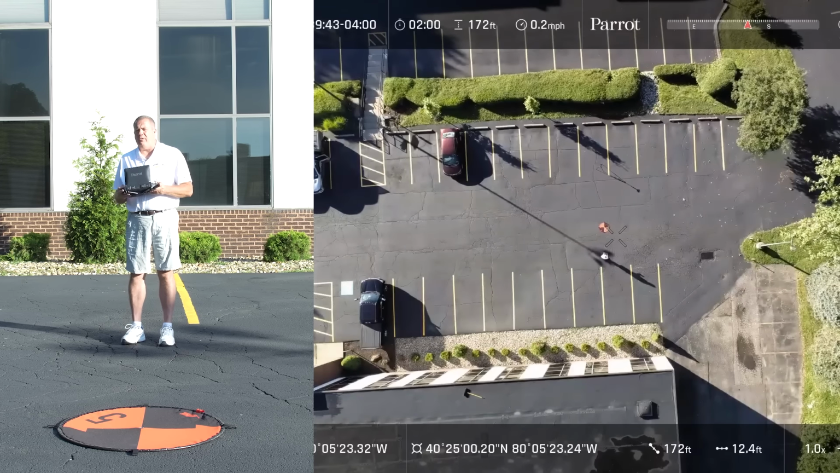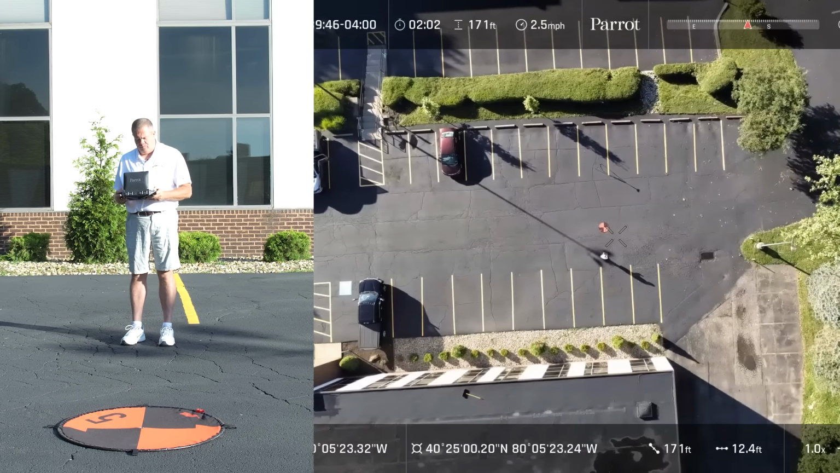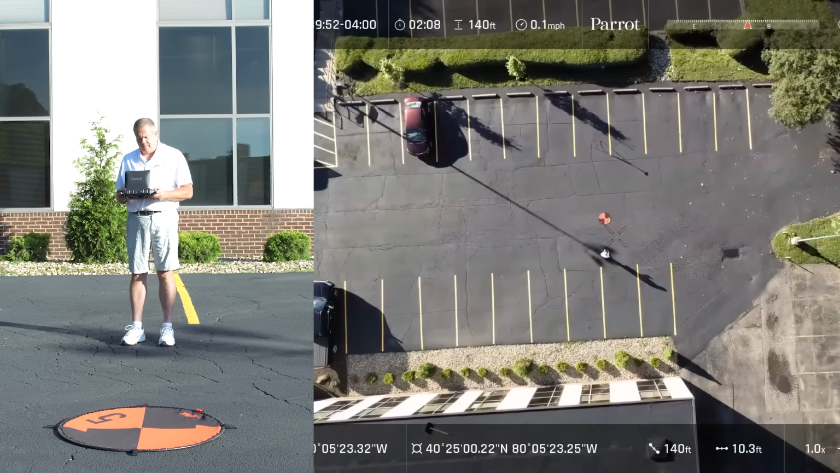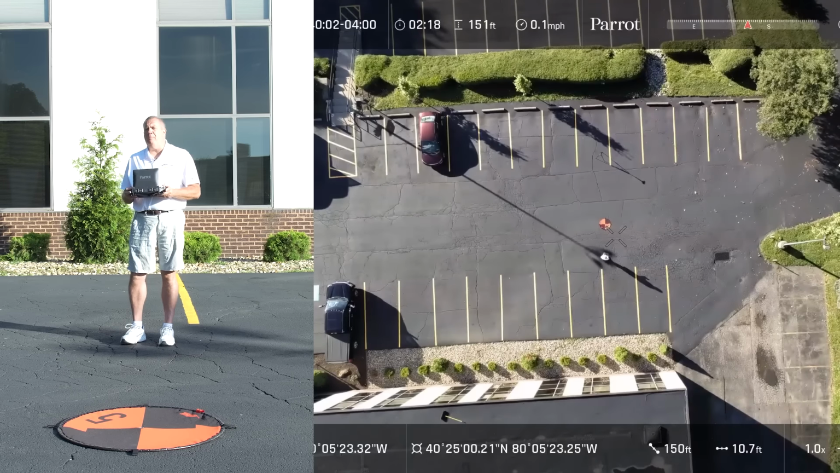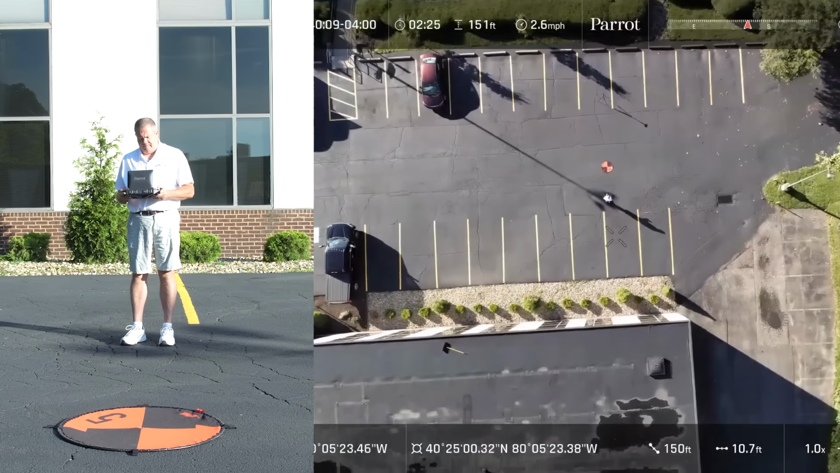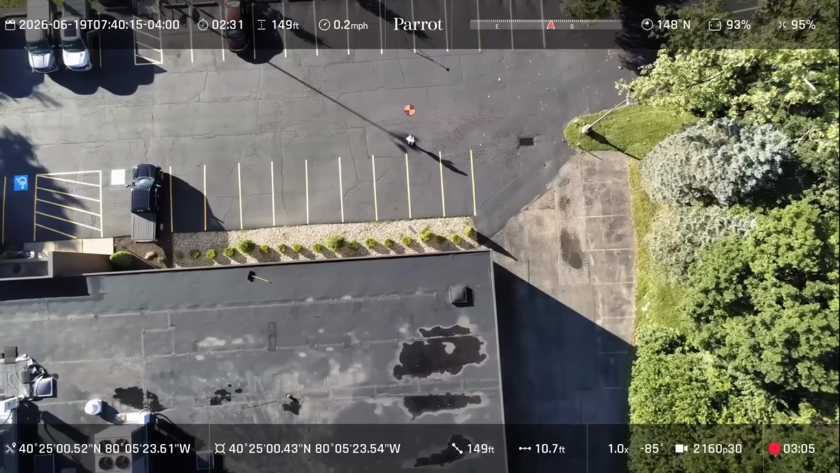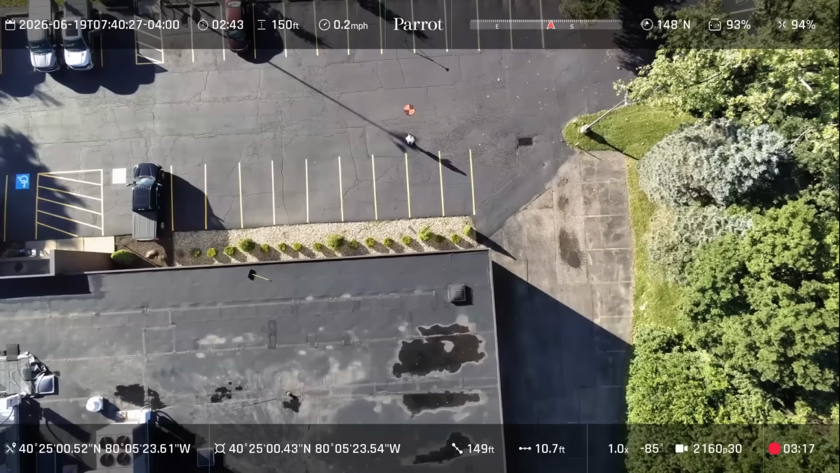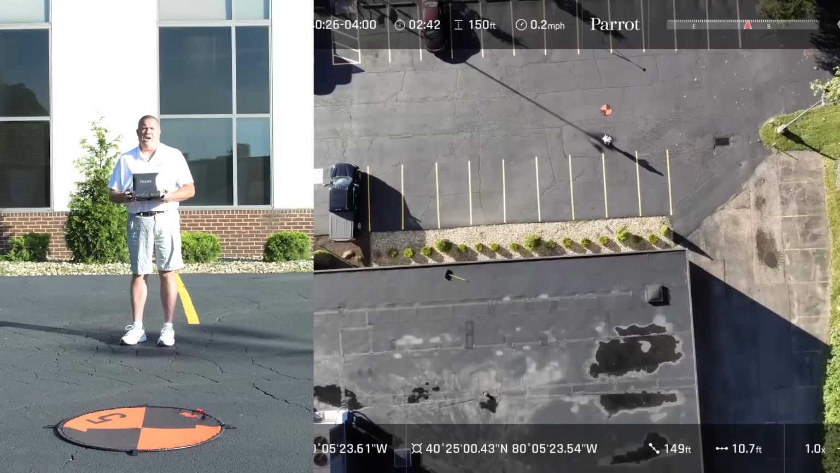Now, let's go back to 150 feet high. And I'm just going to move back about 10 to 15 feet. And I can't hear it.